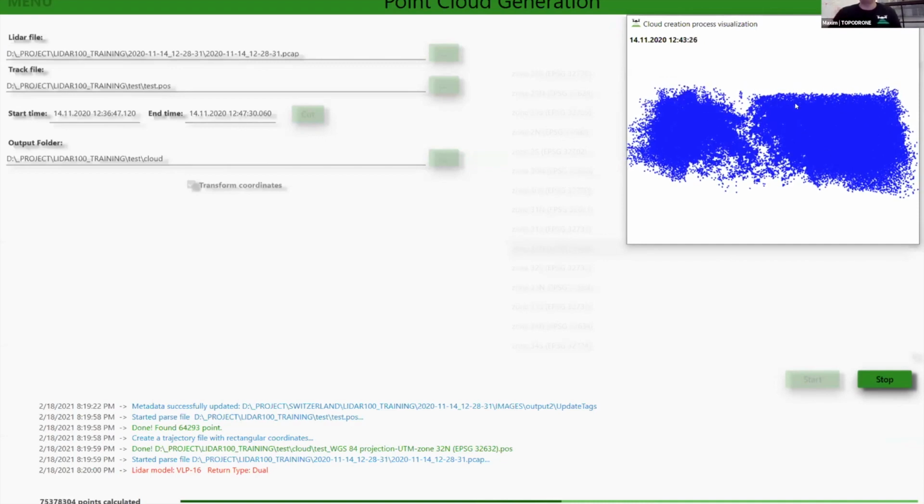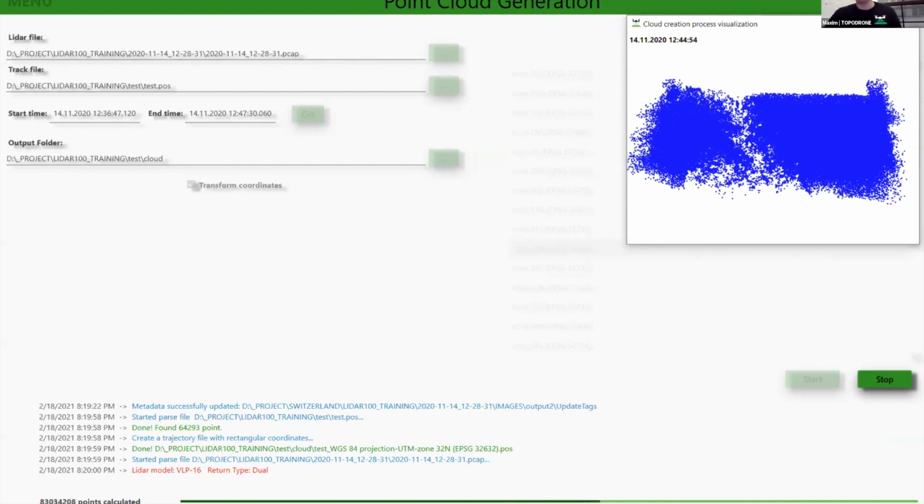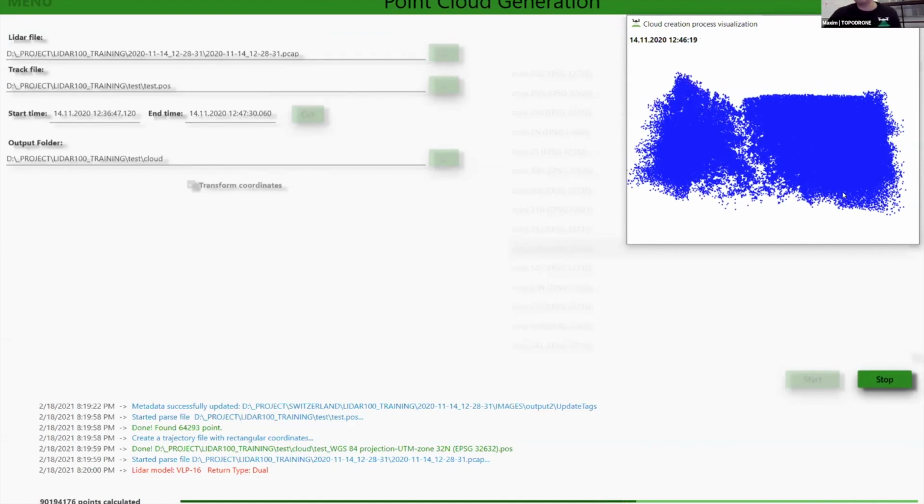And after point cloud generation, we will look at the time. Okay. As soon as we have generated the point cloud, we need to open it in additional software like LiDAR360 or TerraScan to make strip alignment. And it is very simple, and I would like to show you. Just wait while our software generates the point cloud.